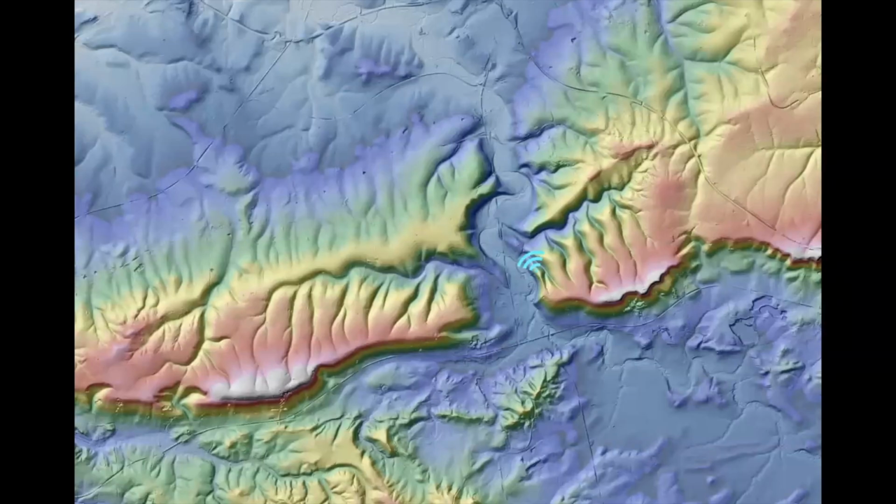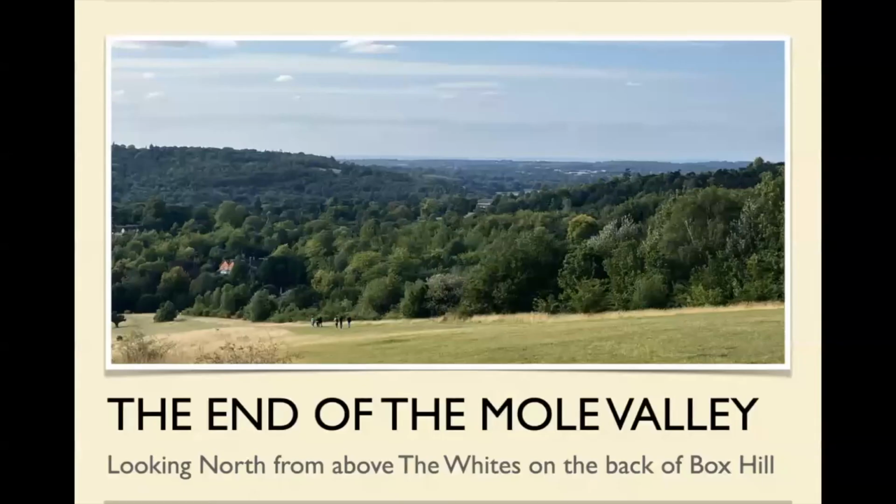And then if we look the other way, this is from the back of Box Hill. It's a lovely meadow going down back of there. Then this is looking out towards the end of the Mole Valley.